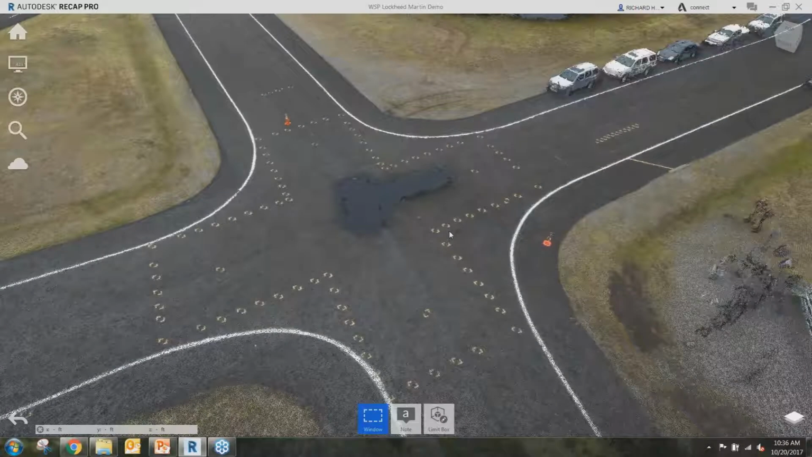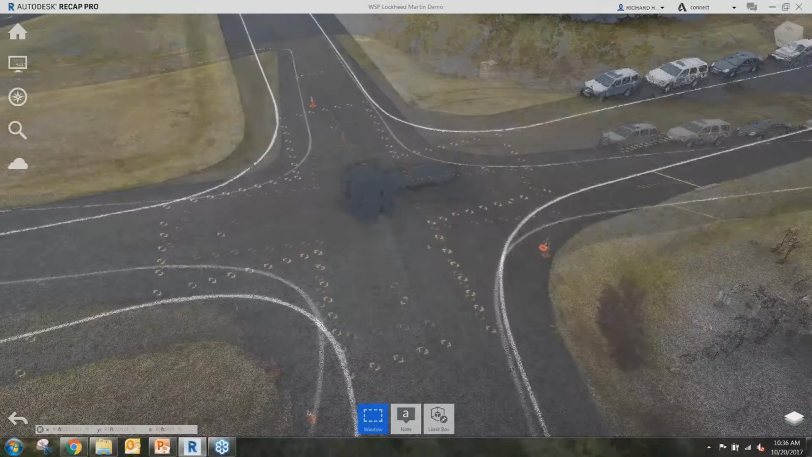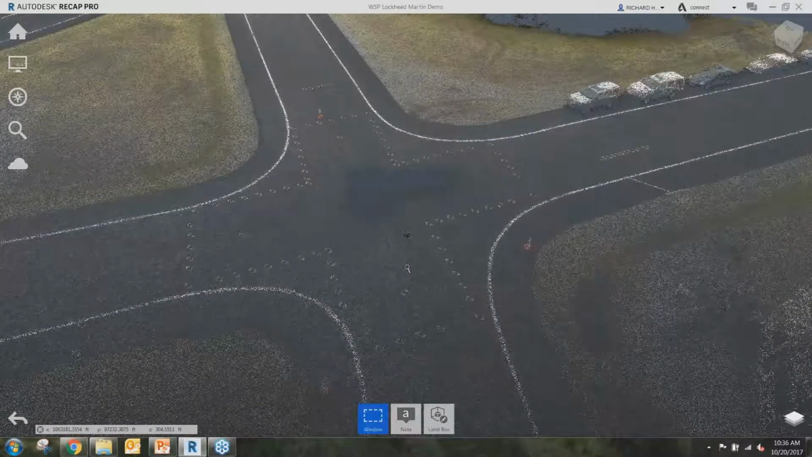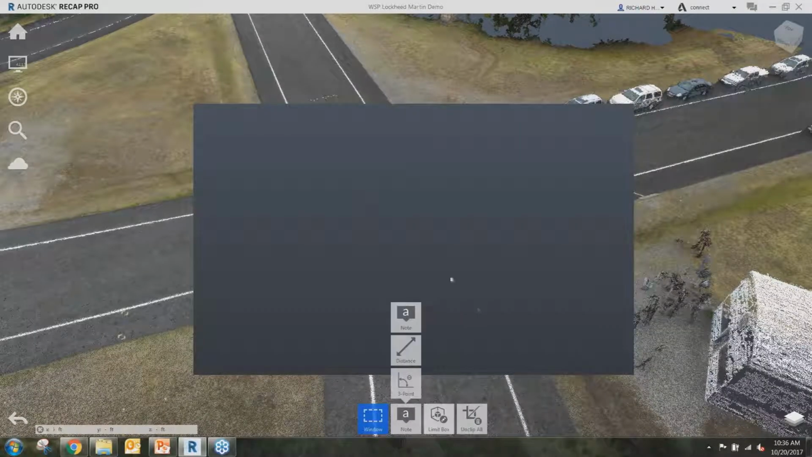So I remove those vehicles, so if you do create a TIN surface in Civil 3D, you can work with that. Another cool thing is if you just want to work with just this intersection, you can clip everything outside.